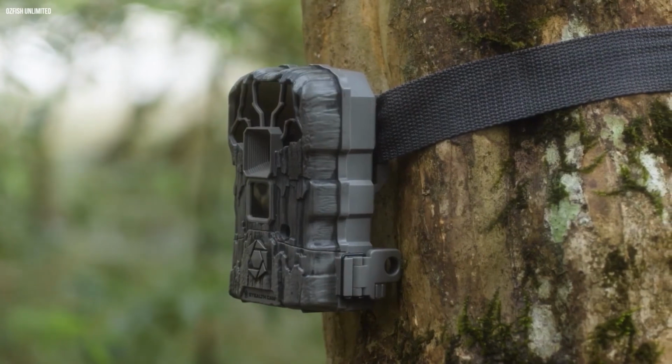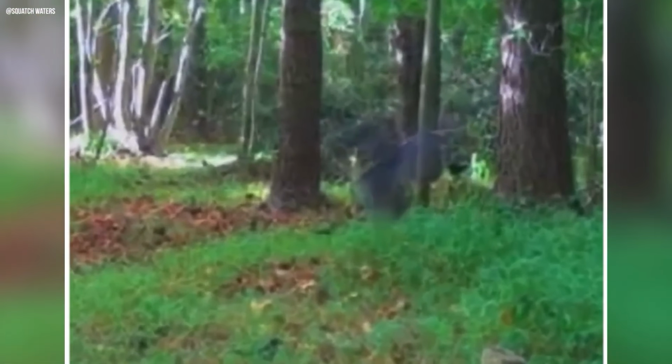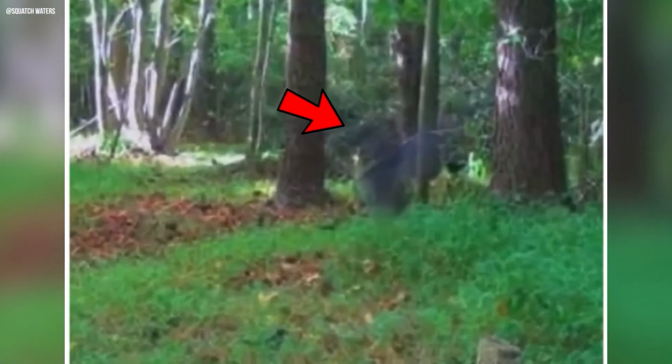Cryptid beast. This footage was captured by a trail camera placed deep within the forest. The footage shows a tall beast carrying a tree limb. Spectators say it was either the dogman or the Bigfoot. However, I am not sure yet. The footage clearly shows a huge beast-like creature carrying a tree limb.